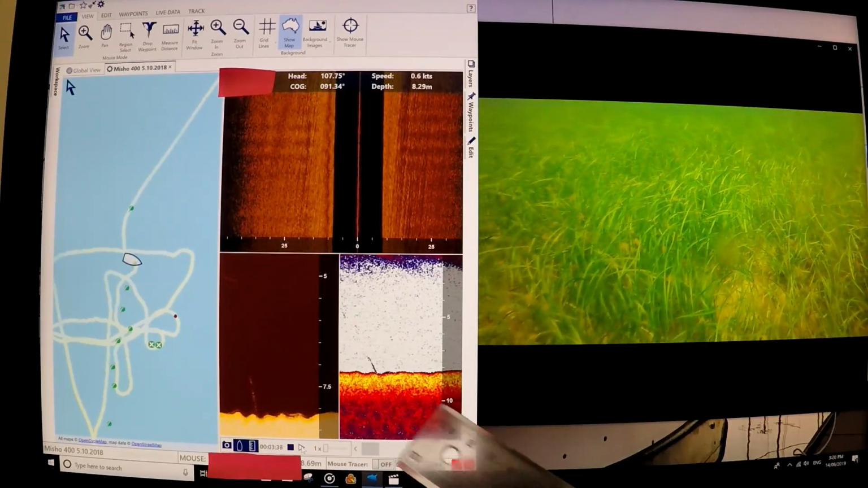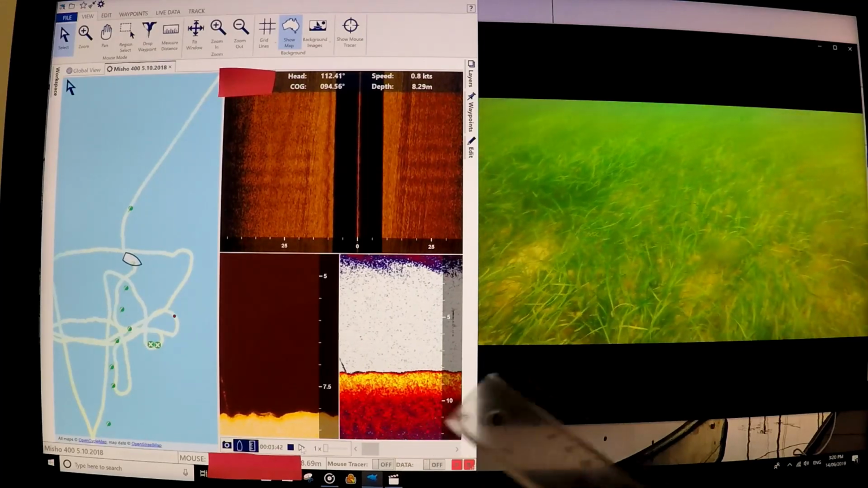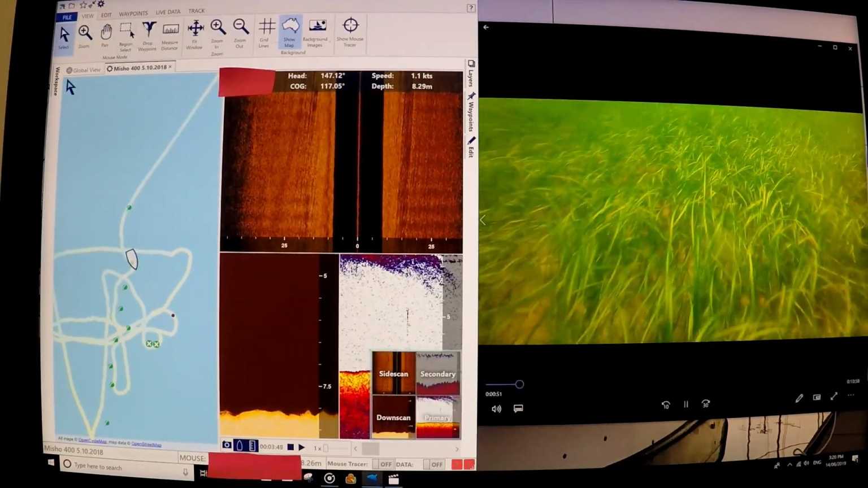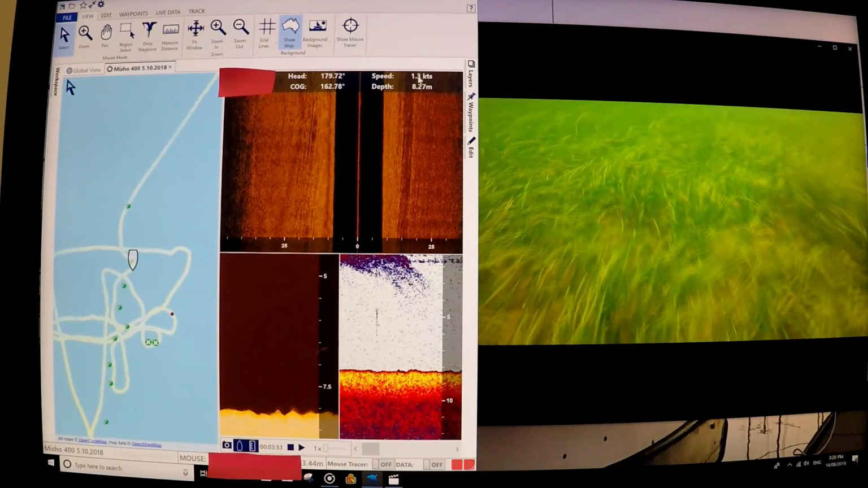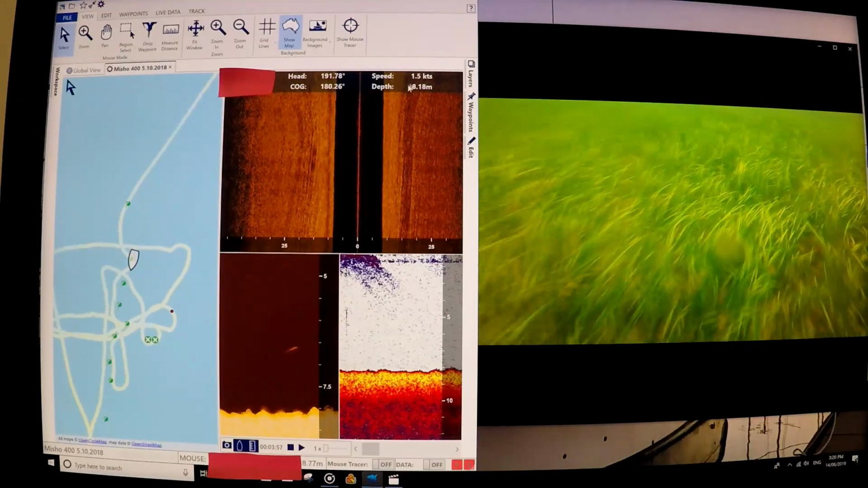So I know you can't quite see it there, it's sort of blended into the bottom for some reason. I'm not really sure why. This image, like I said over here, isn't the best, and that's because I'm only going 1.3 knots. I hope you can see the mouse.